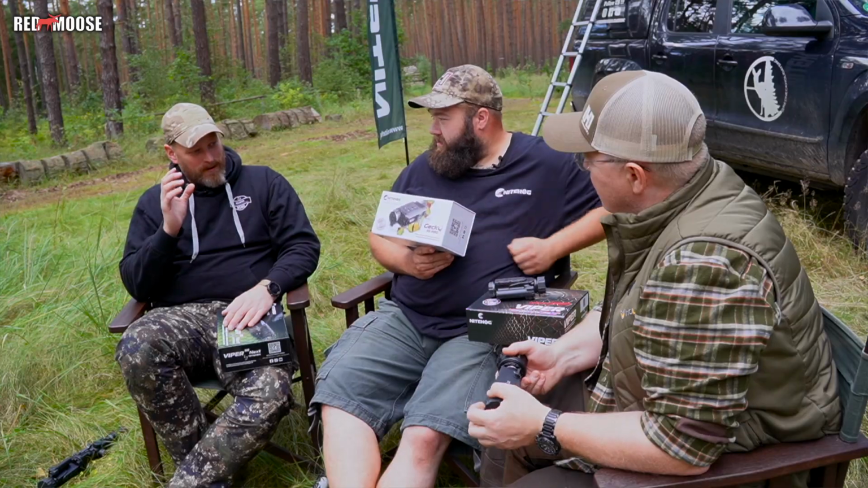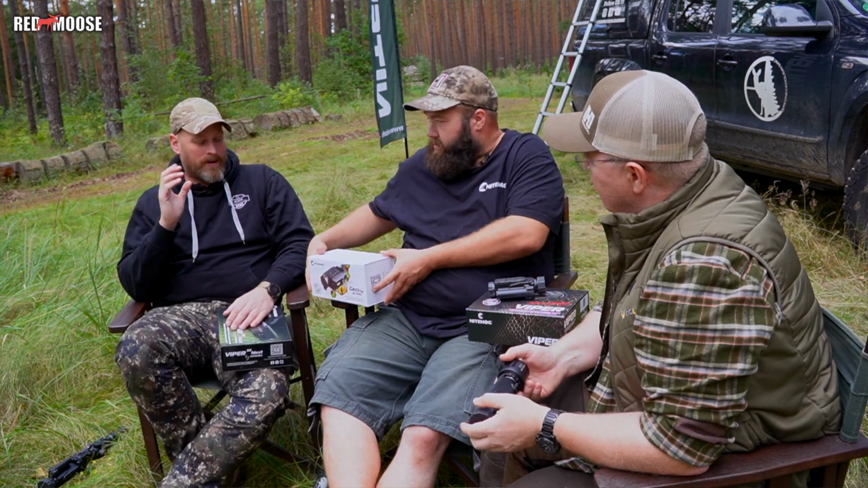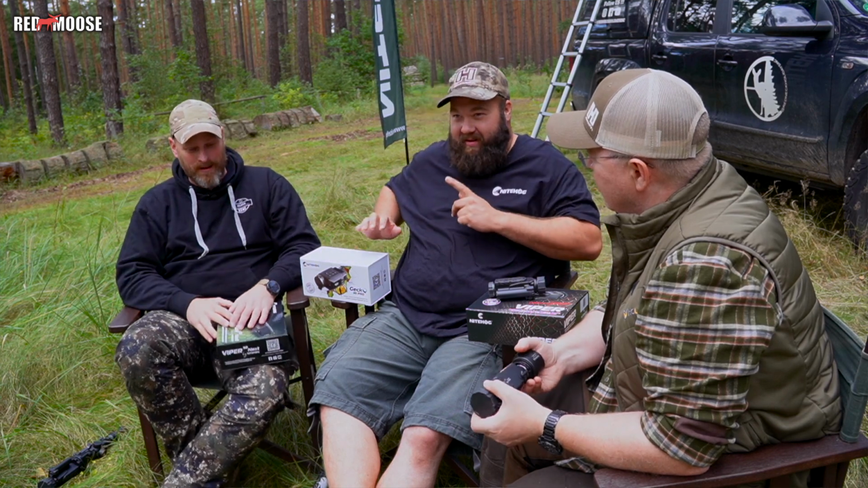Absolutely. And there are also surveillance cameras for spotting game, the Gecko. We have the Gecko, yeah. The Gecko 35 Pro. Exactly. It's especially for my type of hunting in the fields. It's with a laser rangefinder. So a working laser rangefinder.